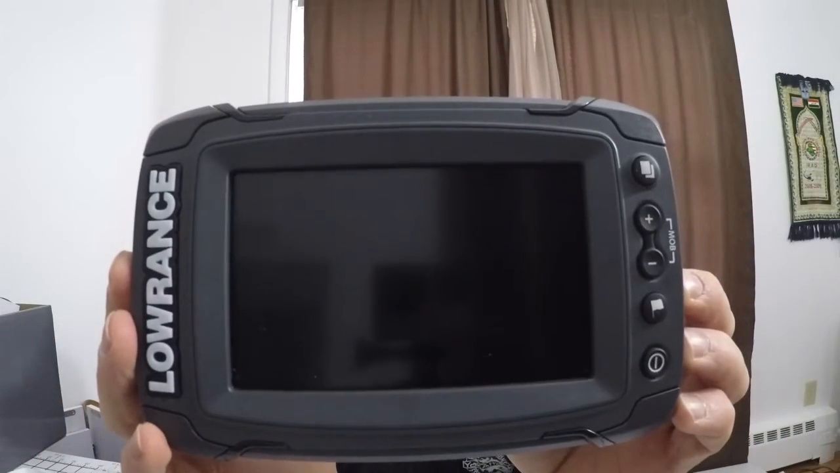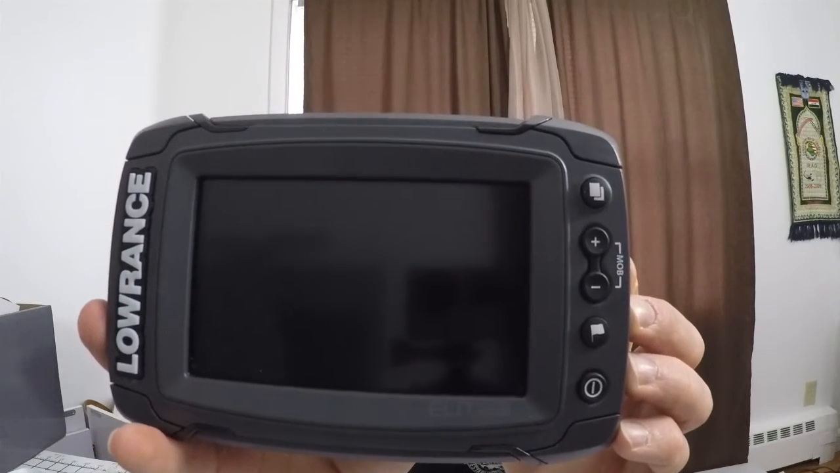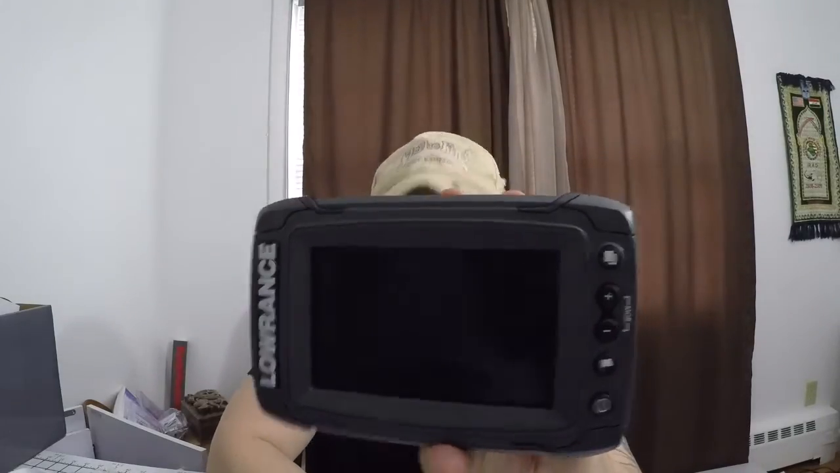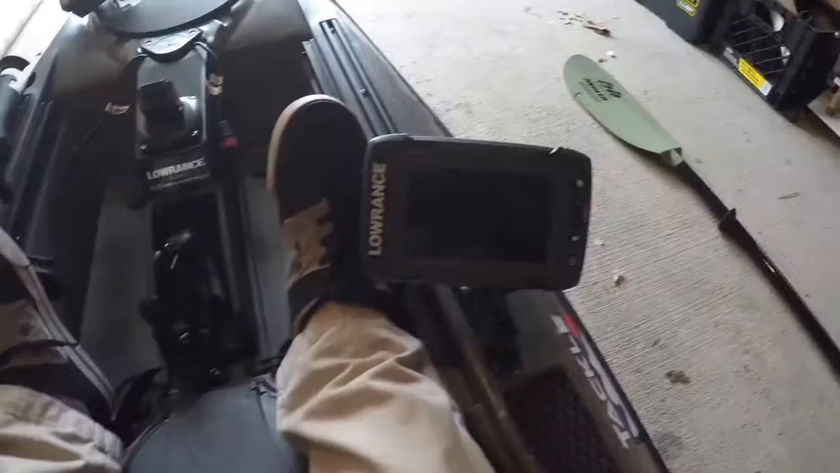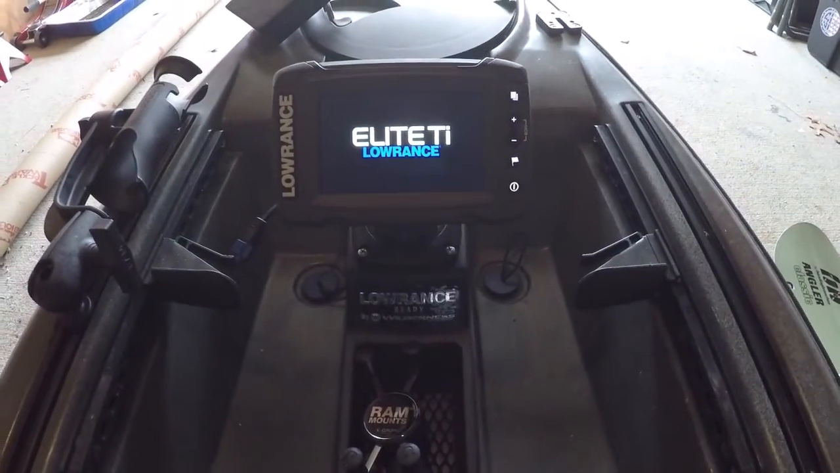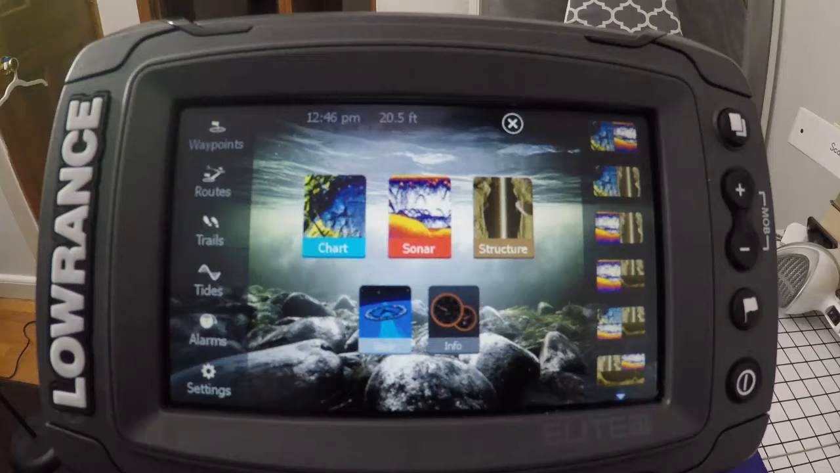Now, I did originally want to go with the 7-inch screen, but you know, you can't be picky, and these things are pretty pricey. So another thing with this is I don't know where I'm going to be mounting this. I don't know if I want it on the side of the kayak or if I'm going to place it where my old original fish finder was, in the middle of the center console. So I'm going to have to start playing with it a little bit and figure out what works best.